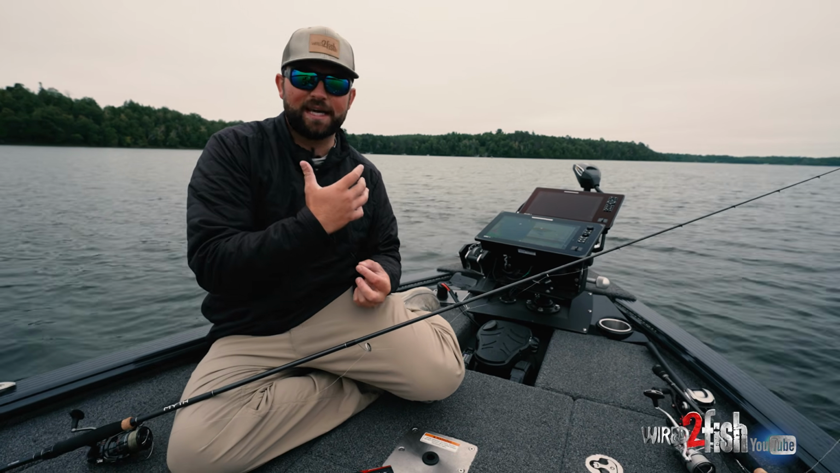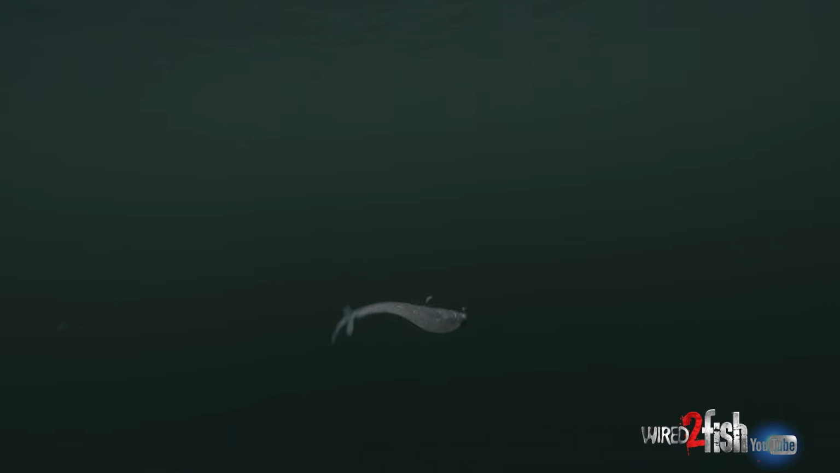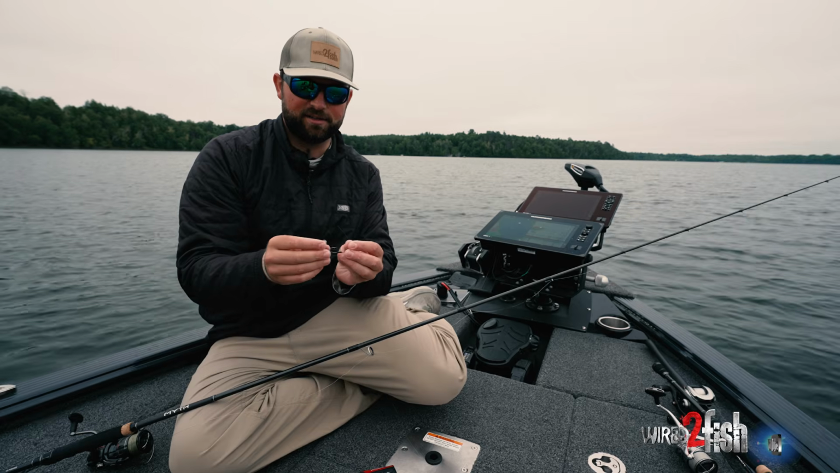Moving that really quick and get a reaction strike out of them. But today definitely seems like the lighter one, being able to keep it above their head. Sometimes it's taking a little bit to entice them in this clear water, so that lighter jig head. This is an 1/8 with the 1/0 and that 3.5-inch mooch. Pairs up pretty dang well.